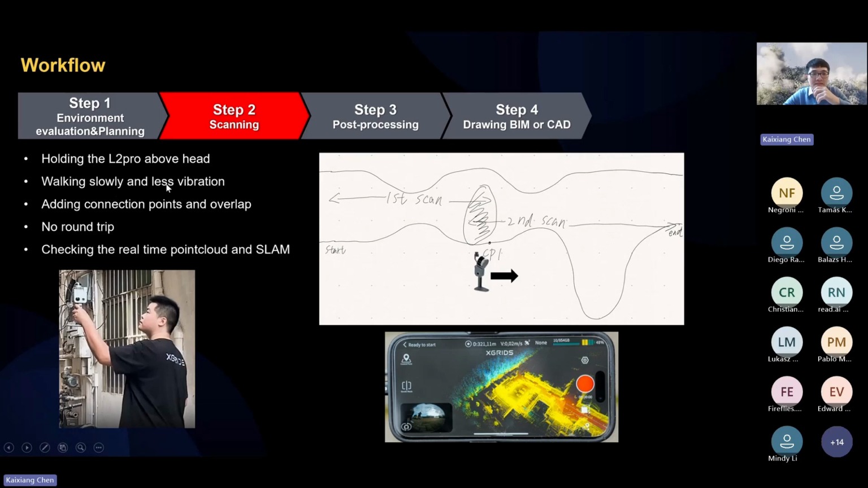In the second scan, I went all the way to connection point 1. I placed the scanner on the ground, facing forwards. I added a connection point in XGRIDS Go and then stopped the first scan. Then, without moving the scanner, I started the second scan at the same place and added a connection point with the same name, for example, connection point 1.